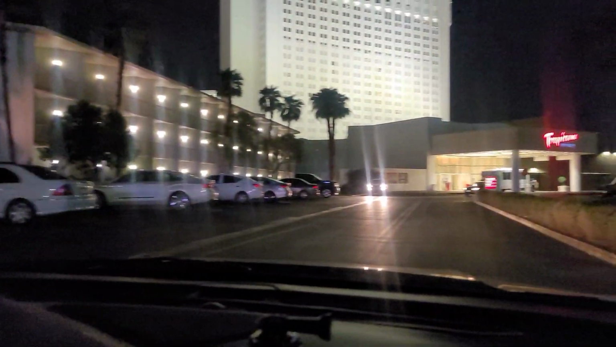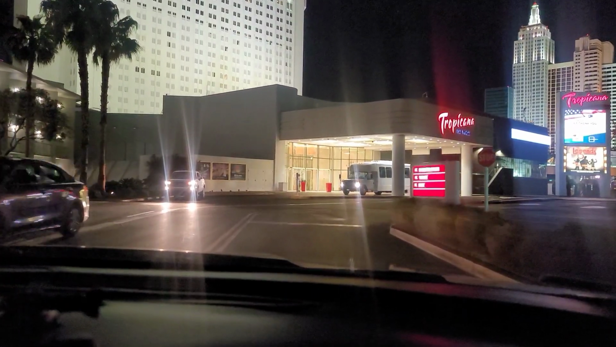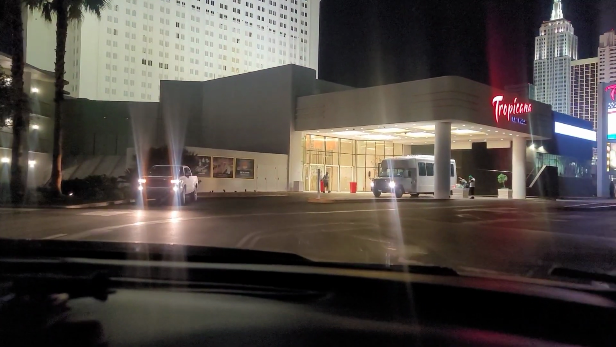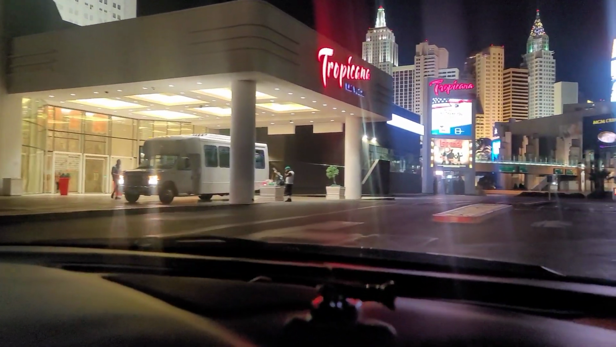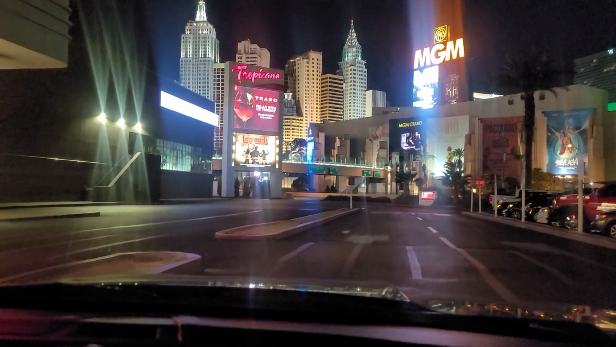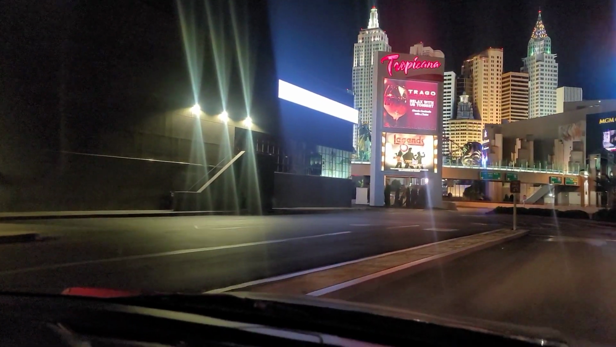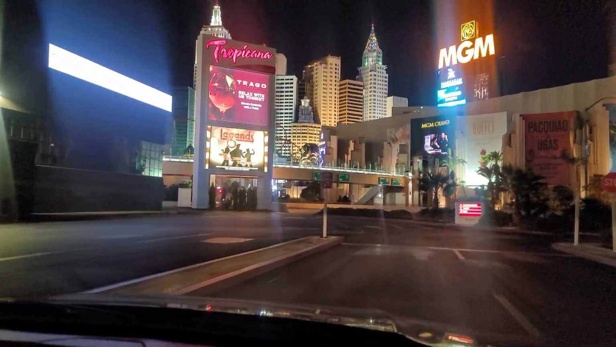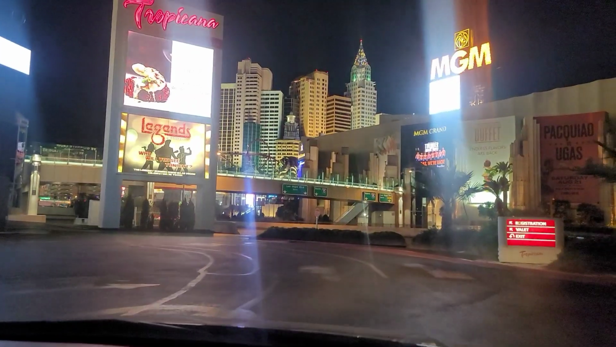It's a pretty quiet night tonight. It's the middle of the week, but we are now here at the Tropicana. This is one of the older hotels on the Strip, and I gotta tell you guys the truth, because one thing that I don't do is lie and give you a bunch of baloney. I was in this hotel about 2 weeks ago, and if I had paid to stay here, I would have been pretty upset.